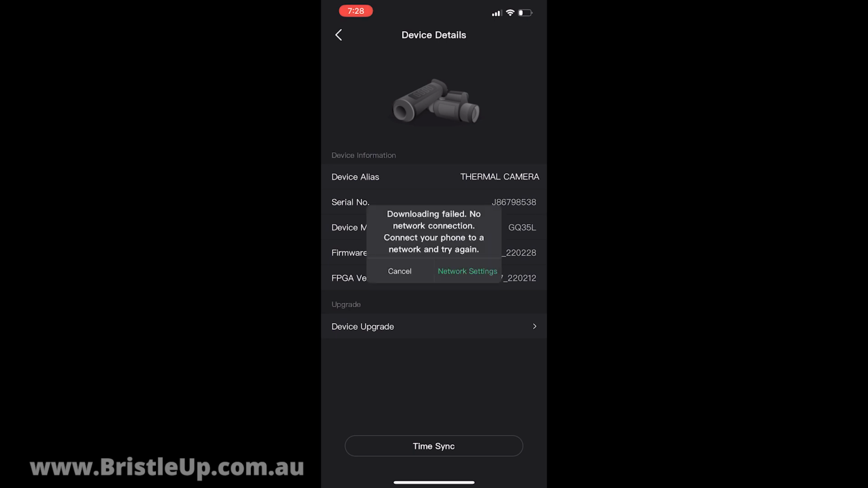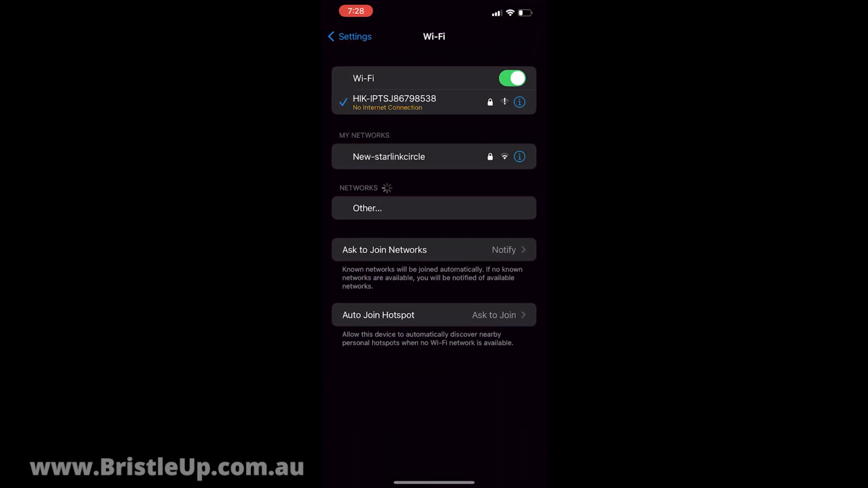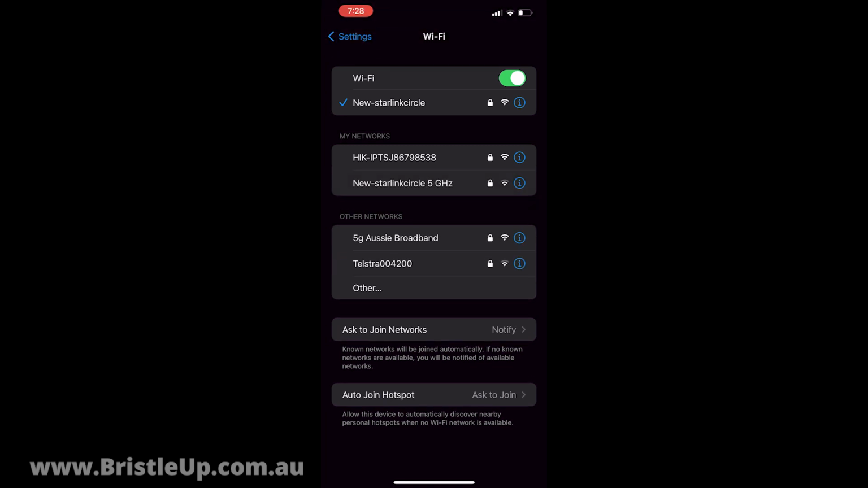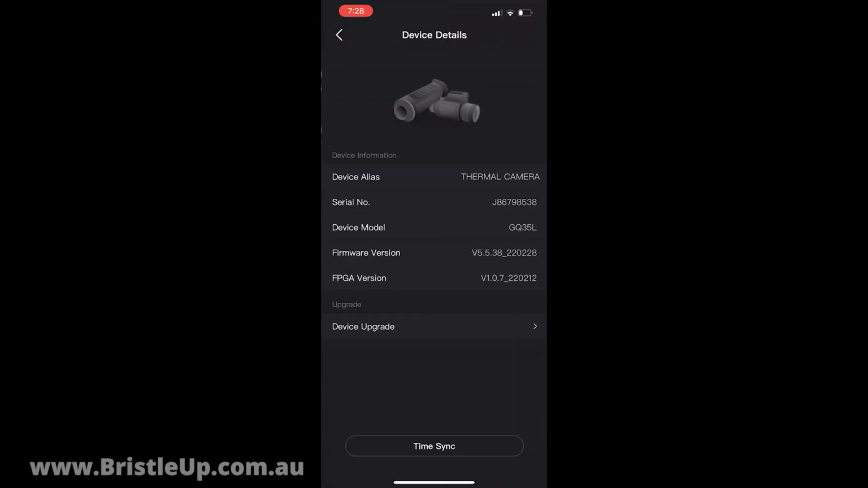What we need to do now is go back to our Wi-Fi, disconnect from the Hikmicro device and connect to a Wi-Fi that has access to the internet. And then we go back to the Hikmicro Sight app, and in here we can click device upgrade. New version available, we hit download and off we go. Once this is downloaded, I'll show you what to do next.